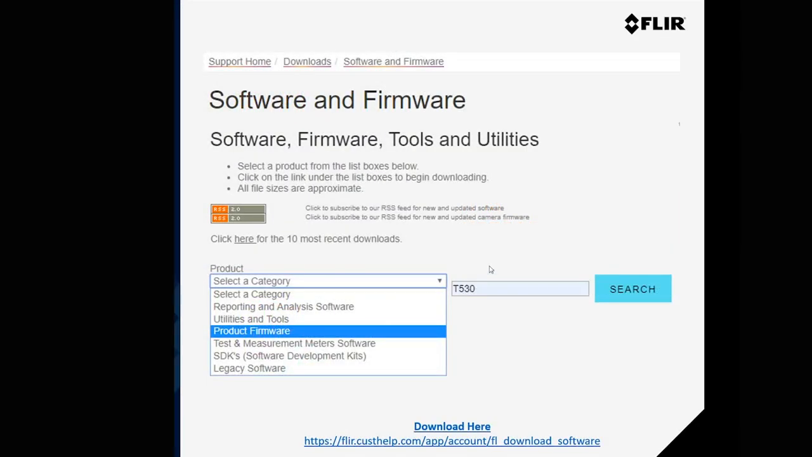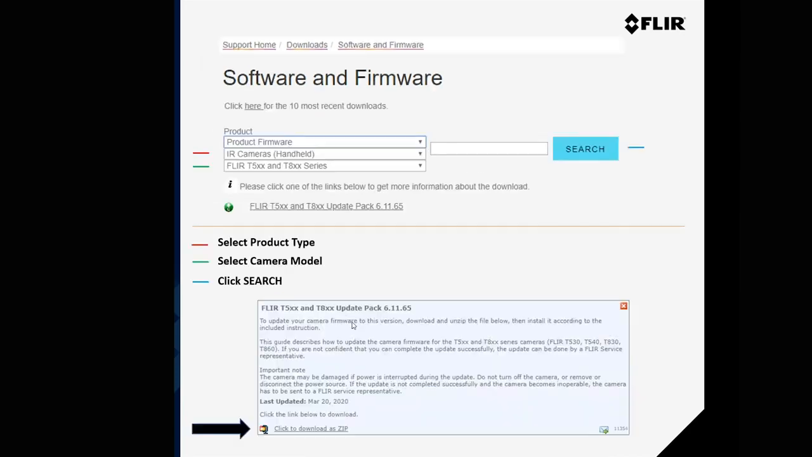We get to the website, we choose our product firmware. On the next page right here, you can see we select the product type. That's the second box right here, IR cameras, handheld. And then we select camera model, and I've just chosen the T-Series camera for this example. And then we click search over here on the right.